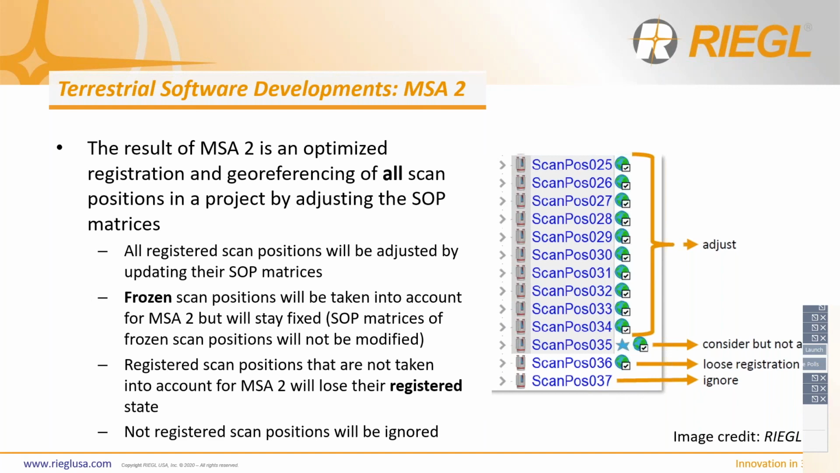The result of the MSA2 is that you get an optimized registration and georeferencing of all of your scan positions in a project by adjusting your SOP matrices. So all registered scan positions will be adjusted by updating their matrices. The frozen scan positions will be taken into account for MSA2, but they stay fixed, so the SOP matrices of the frozen scan positions are not modified. Registered scan positions that are not taken into account for MSA2 lose their registered state, and not registered scan positions are just ignored. So again, this just helps to optimize your processing workflow and your end data.